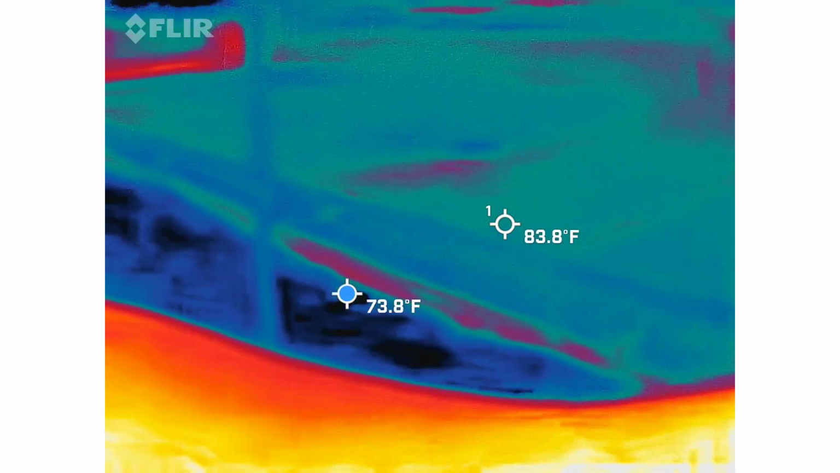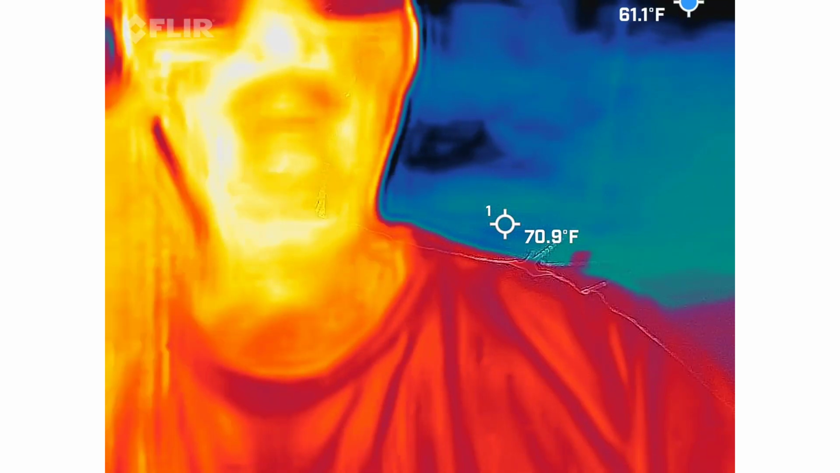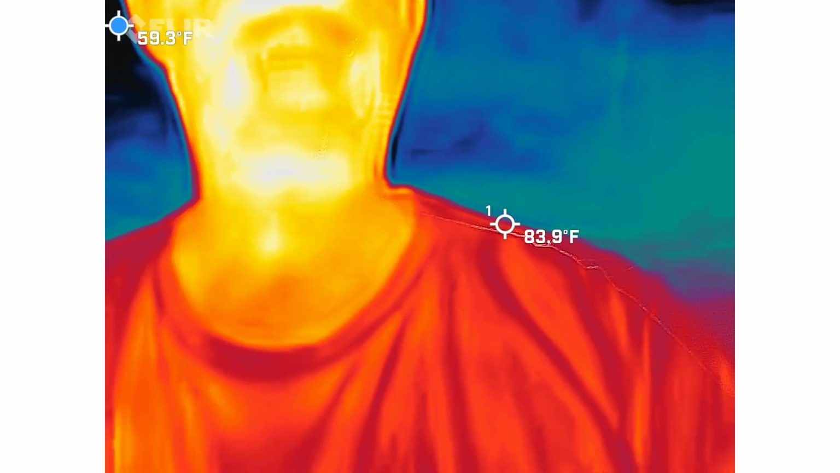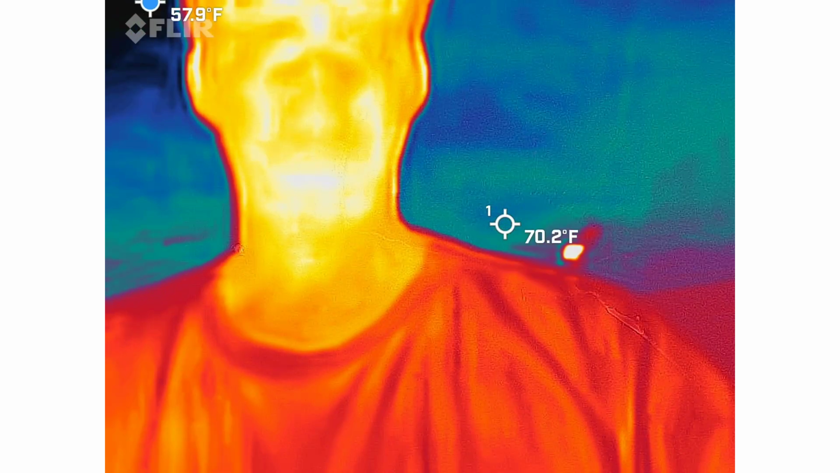So, you guys should be able to see. You see me in there now? My glasses look funny because it doesn't see through glass. So you shouldn't be able to see my eyes until I take it off. Yep. You can't even see your face. There you go. Can you see me now?